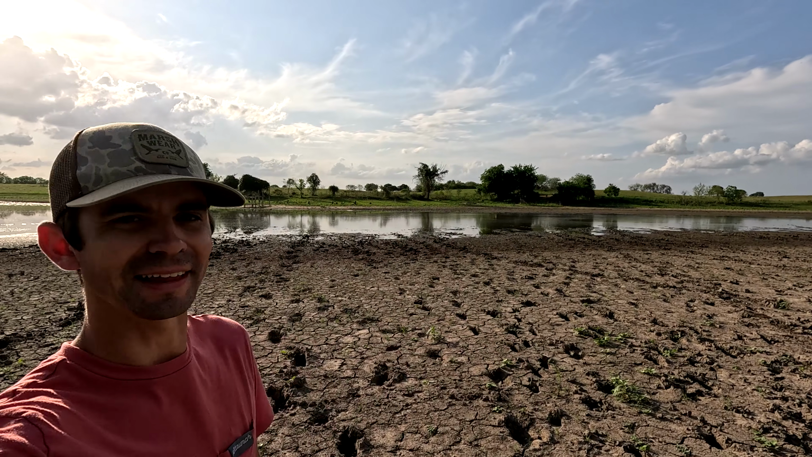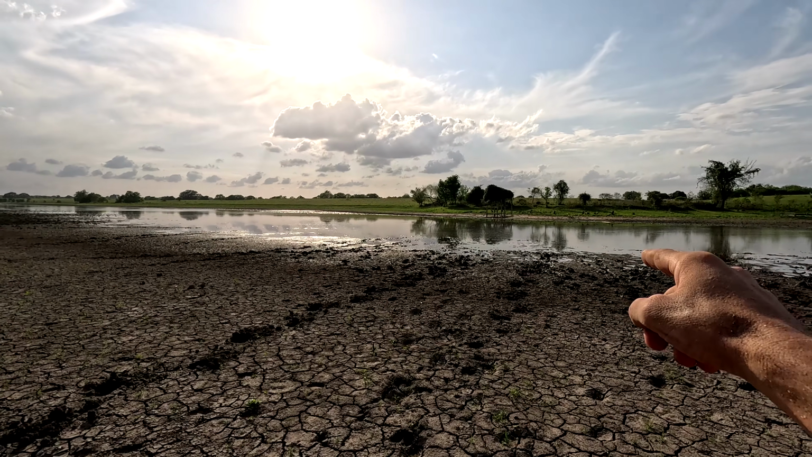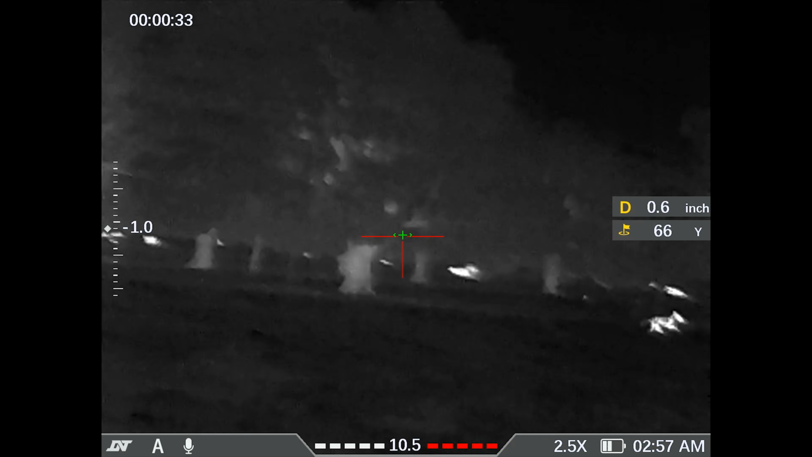Welcome back, y'all. The lake still got some water in it. It actually came up a little bit since the other day I was out here. It was completely dry right over here. I shot 2 coyotes. One of them was smack across the lake over there. I went prone, shot him, and then I shot another one running, just dead sprint.